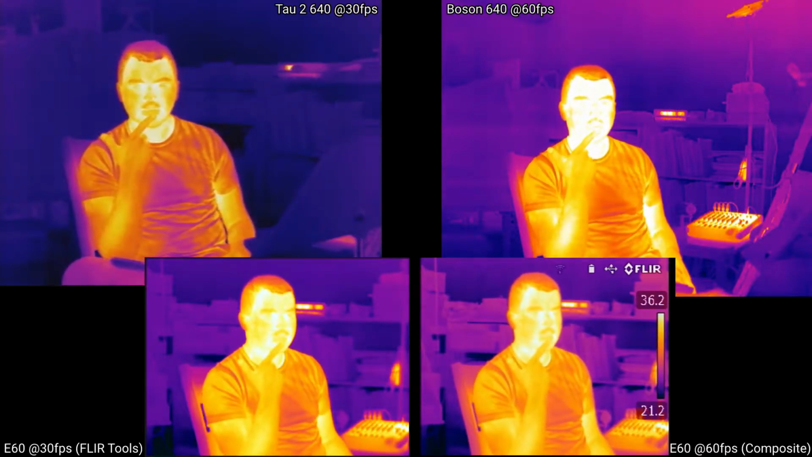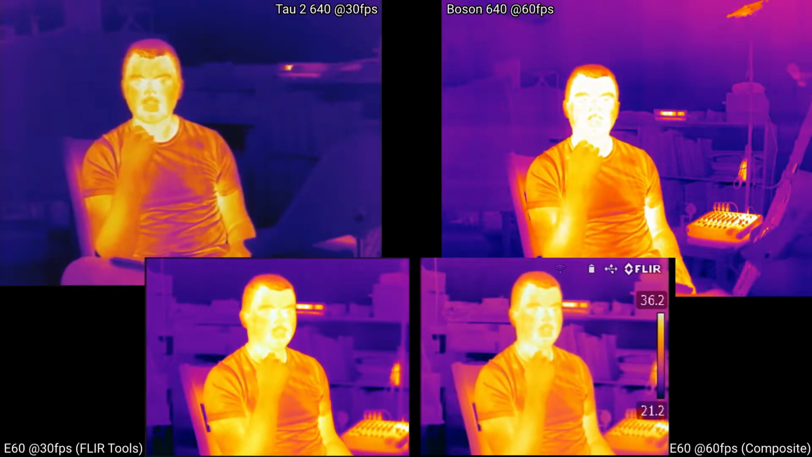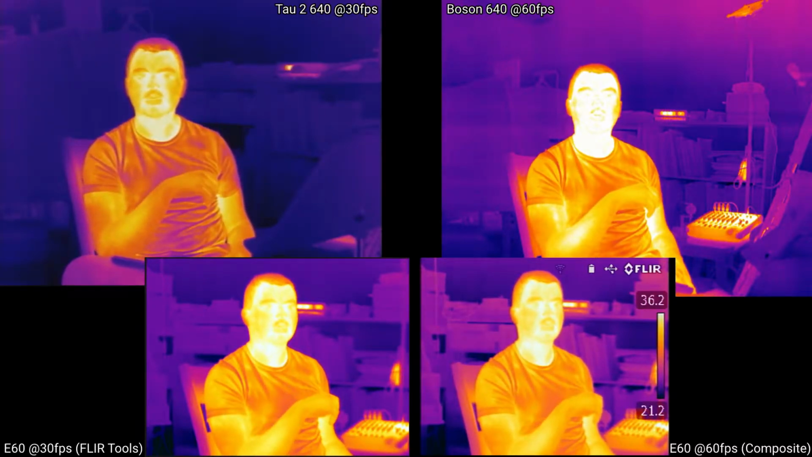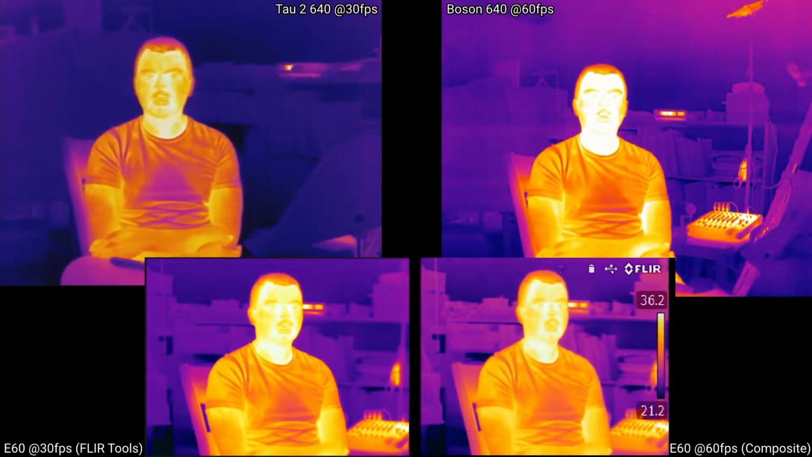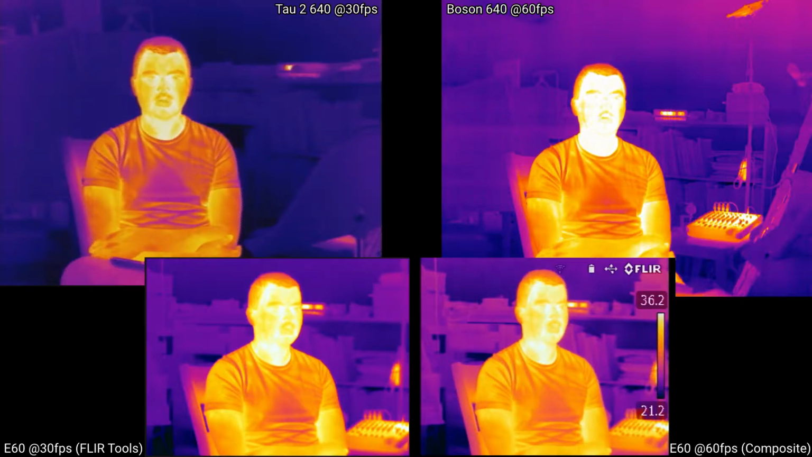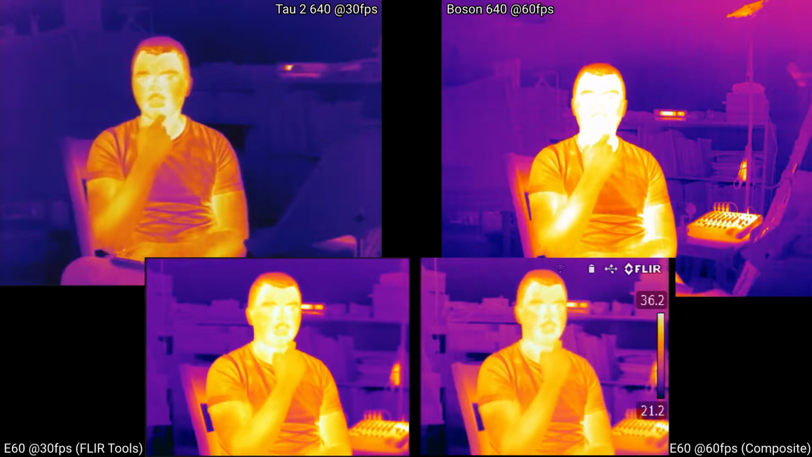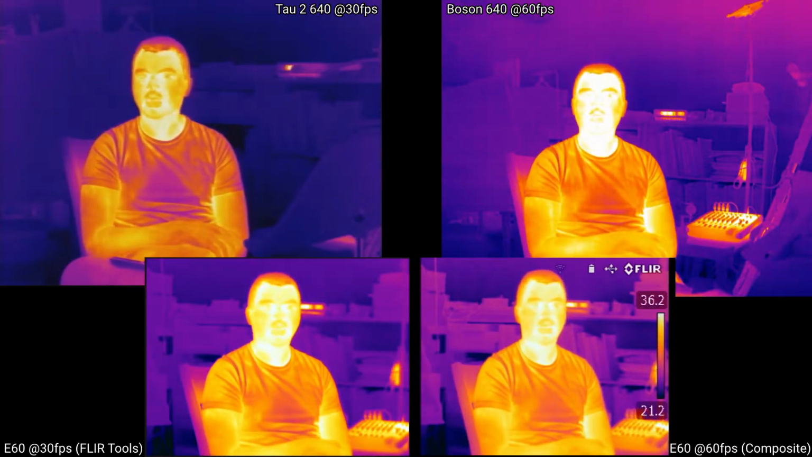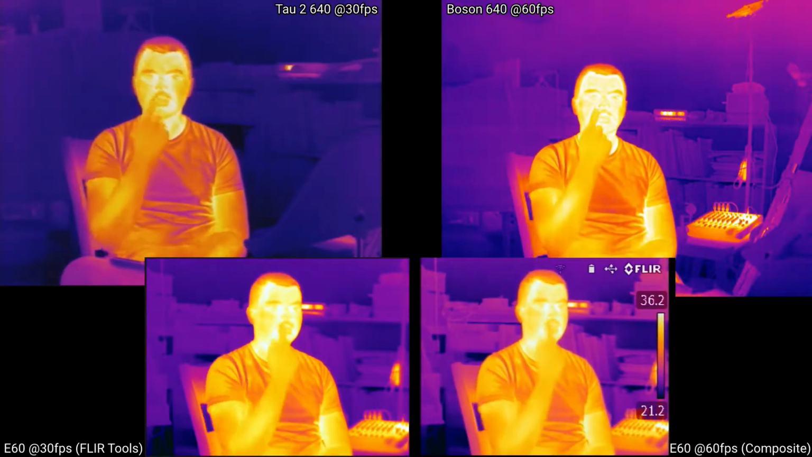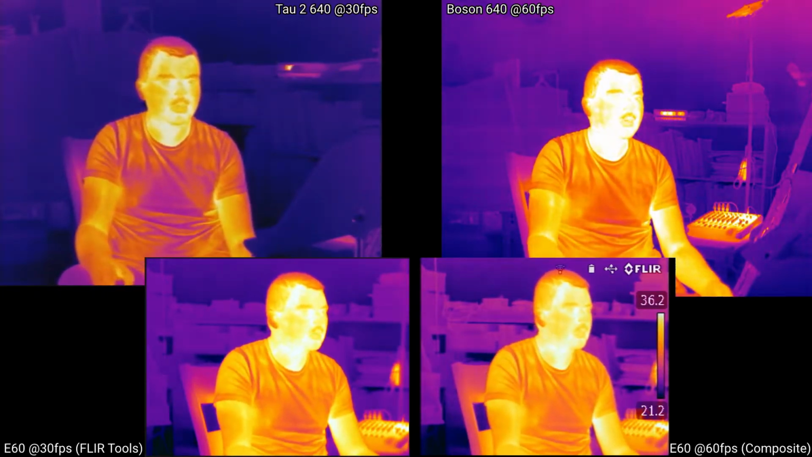My biggest complaint with any of these is with the Boson, and you can actually see it now. If you look at my face, there's very little definition of the different temperature gradations of my face. And you can see in the Tau 2, pretty clearly here, that I've got this yellow ring around my nose and mouth, where it's a little warmer than my cheeks, which are darker. And while you can see that my cheeks are a little darker in the Boson, you can't really see that higher temperature ring right around the center there.